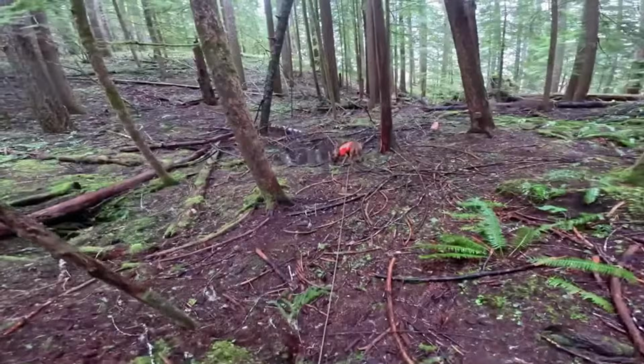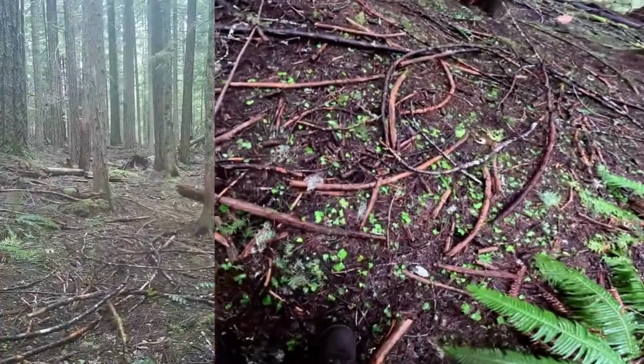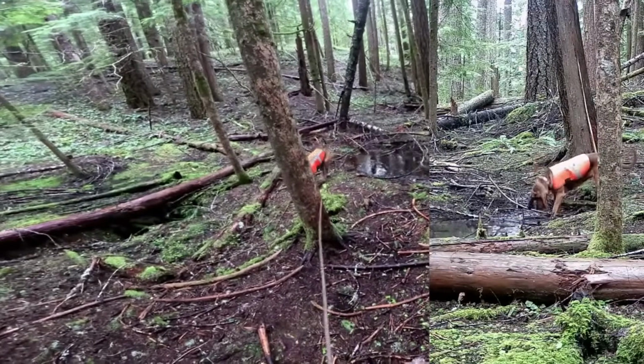Oh, you are ready. She powered right down into it, right down into the water. Okay, you've had all your shots, but I don't want you in there. I really don't.